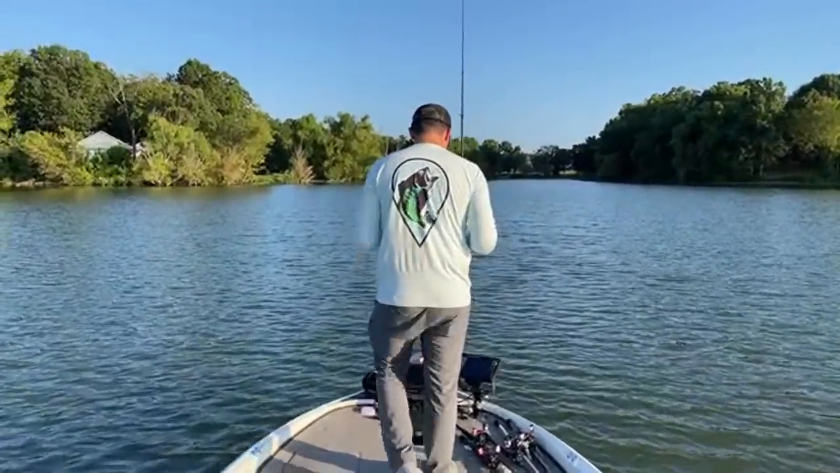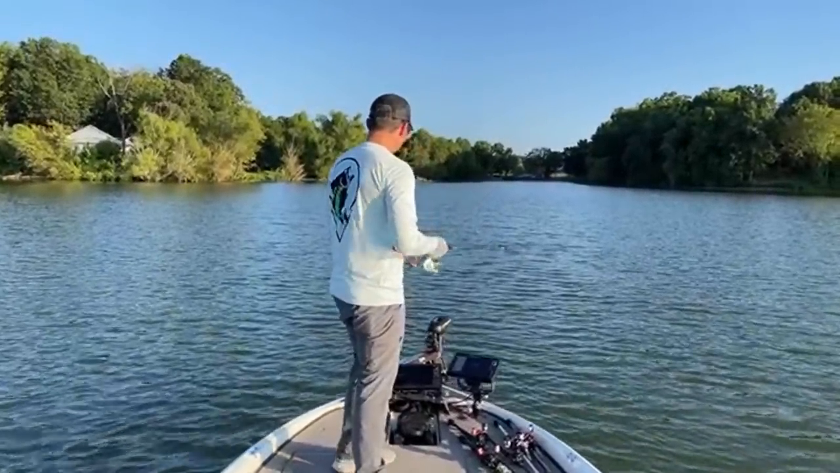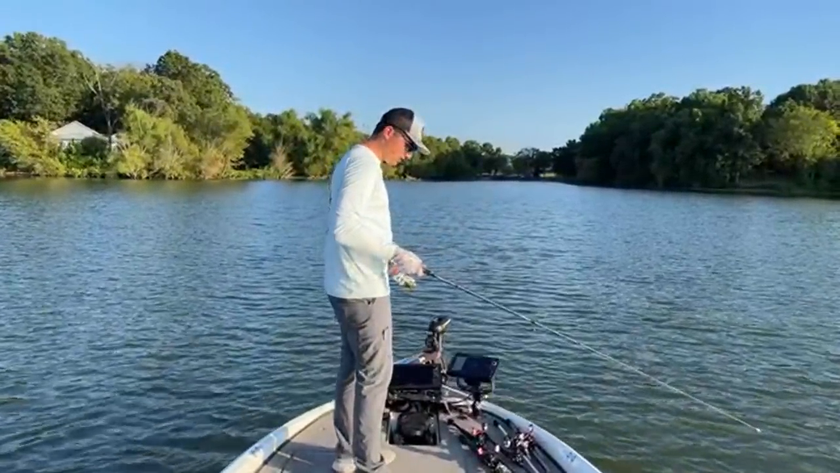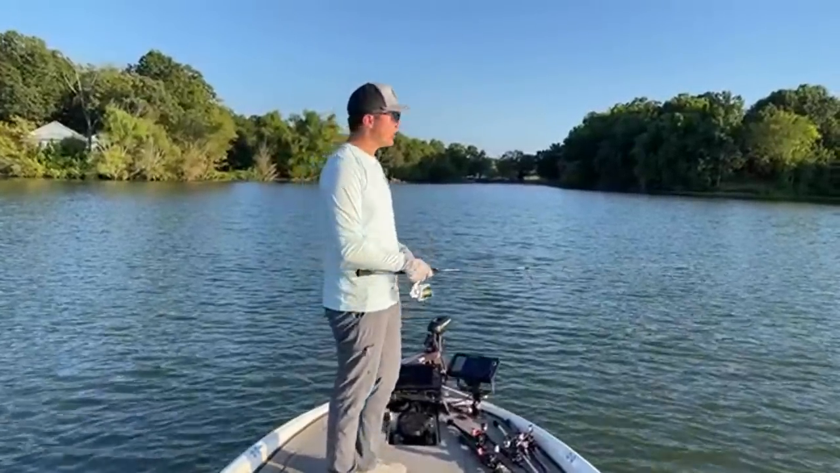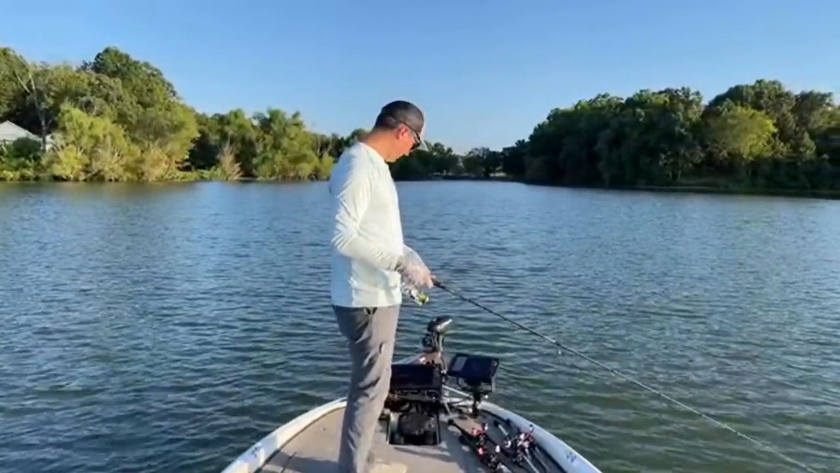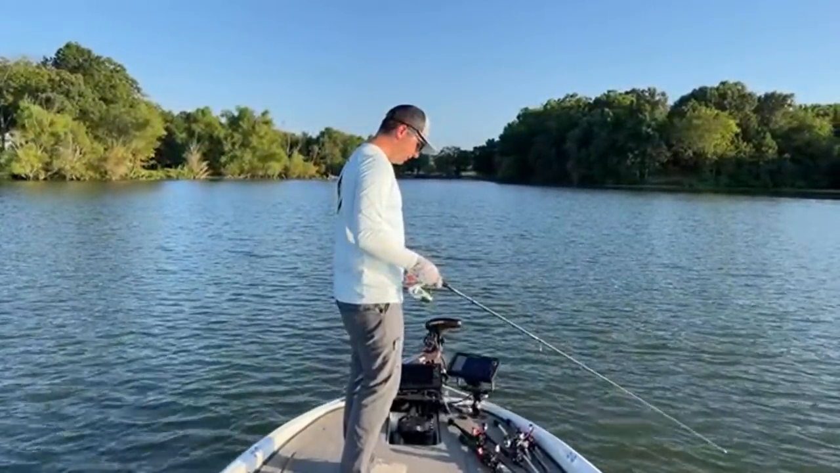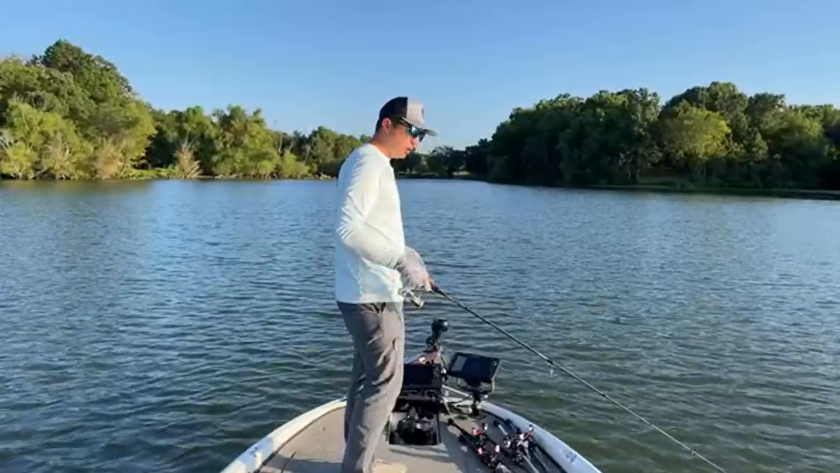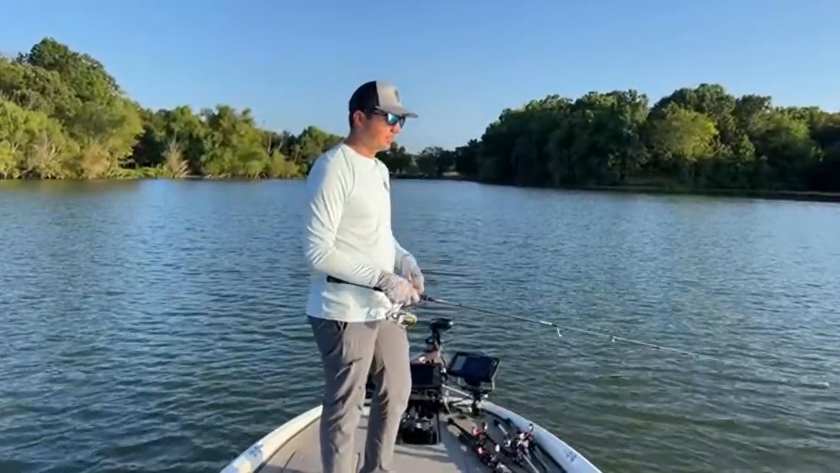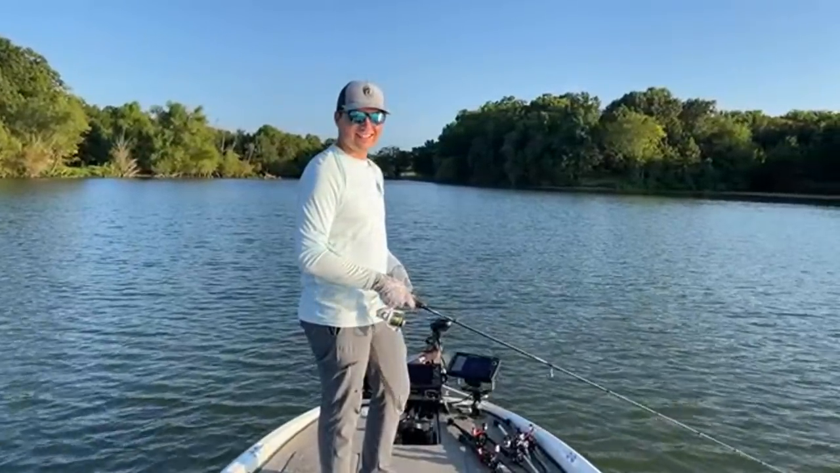Okay, so we're gonna keep plucking away here. I'm thinking about what other baits I could throw with these fish, because obviously I caught a couple fish on the shaky head. I probably could sit here and catch more fish on the shaky head if I just sat here all day. That's kind of boring, to be honest. I don't really like sitting and milking spots for all they're worth. That's not really my style either. I like to find new stuff. That's kind of what I like to do.